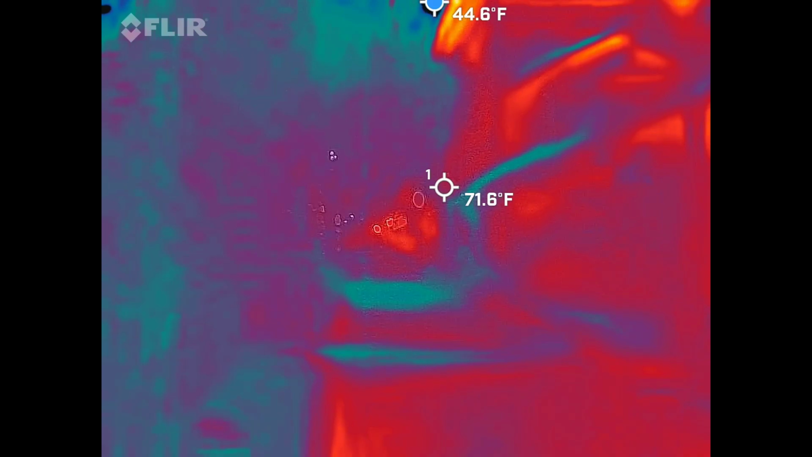So 106.1 and 106.2 are basically the same station, but one's on a delay. Yeah, that's why you get that little bit of a double feature kind of mentality. So it is the same station, same signal.